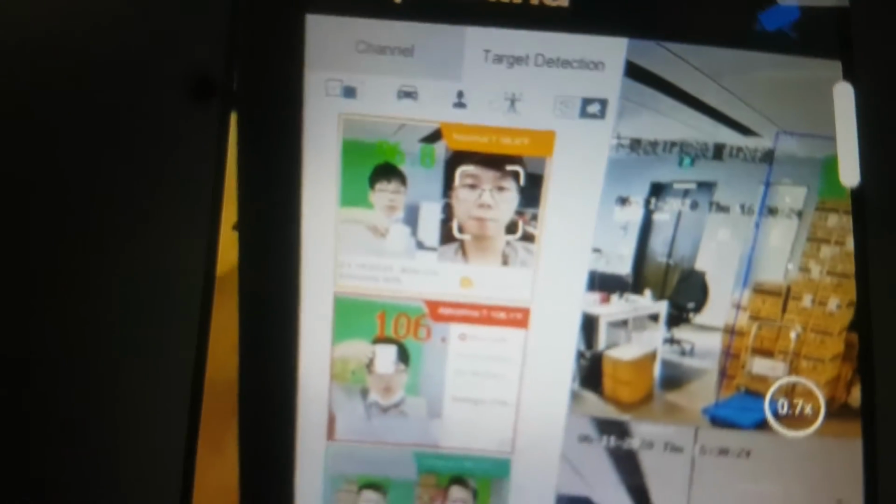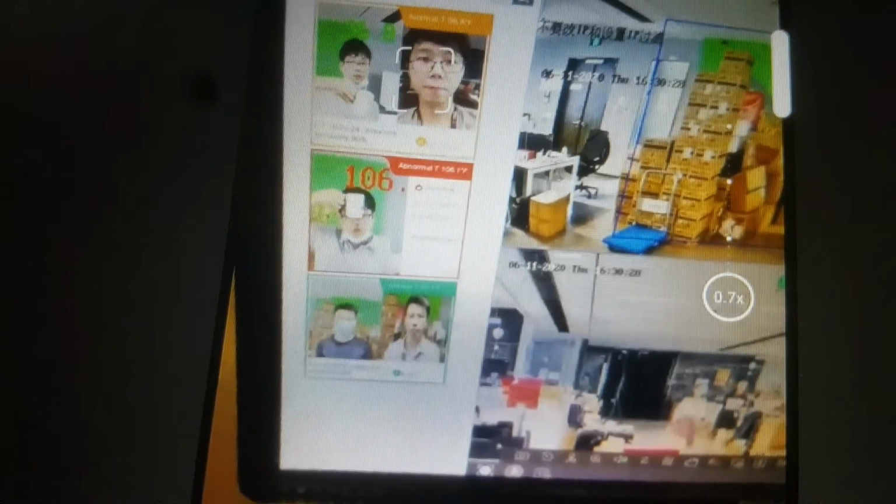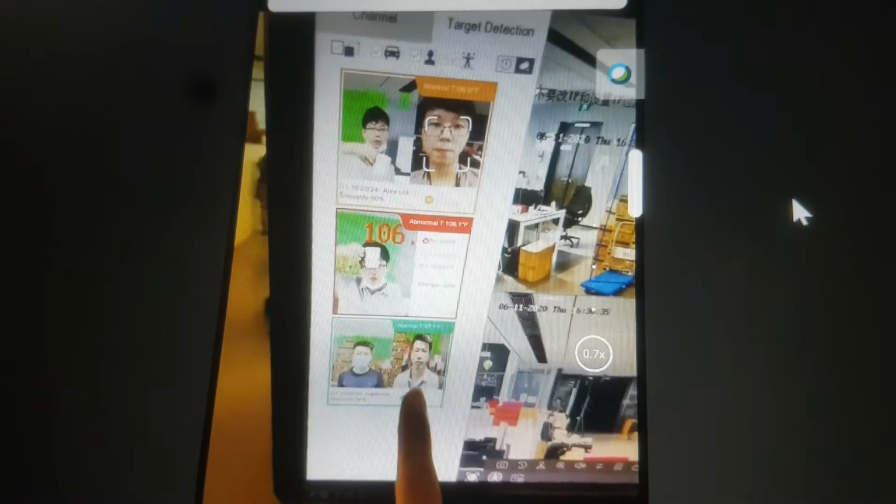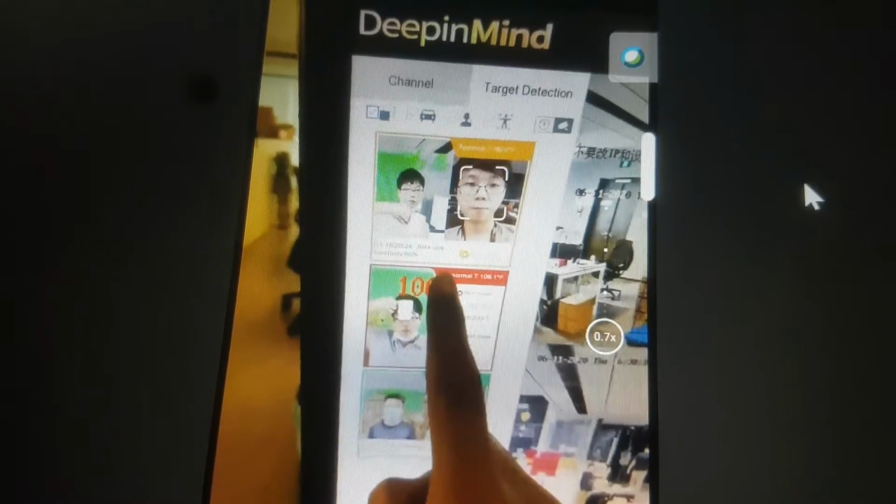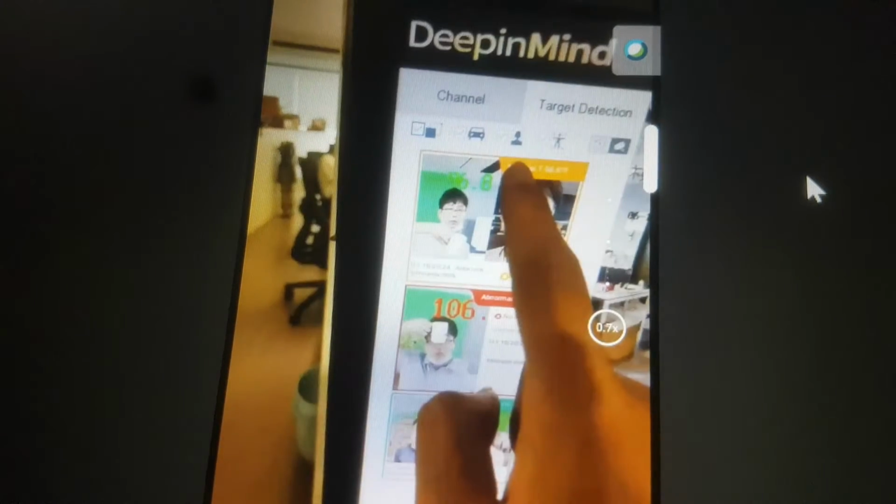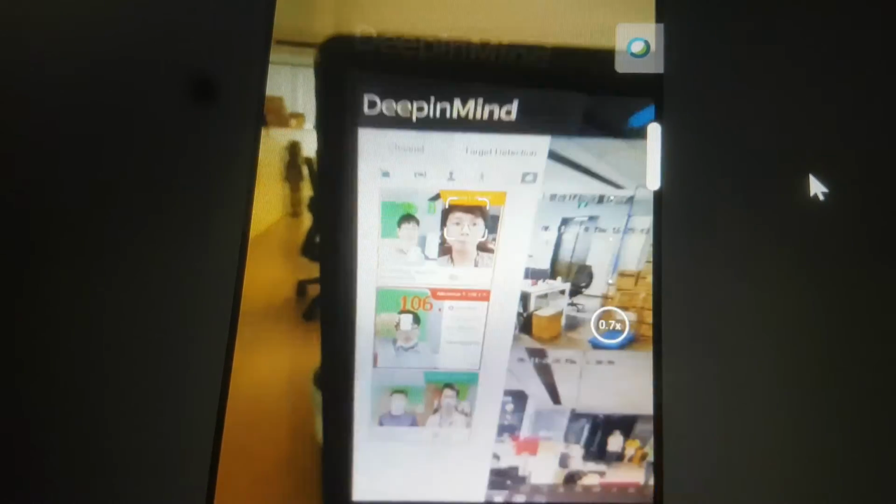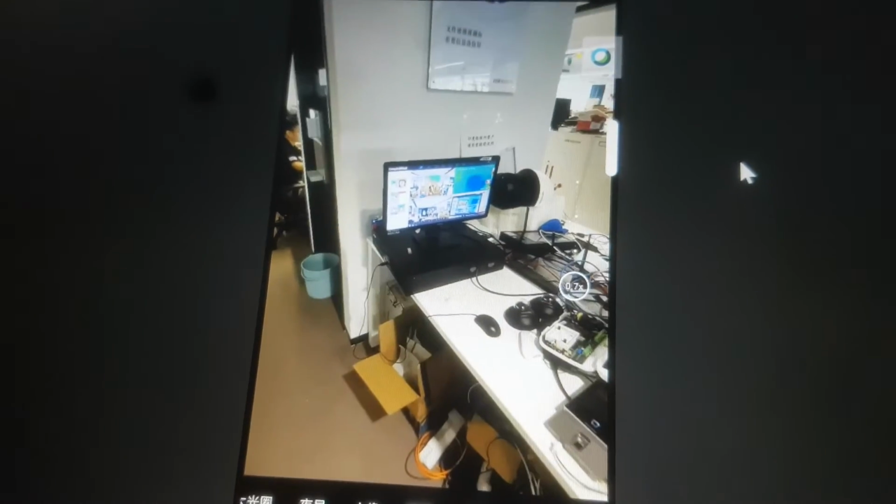The second is for the abnormal temperature. When people wear the mask, we also display it. Wearing the mask shows green color. Abnormal temperature will show red color. And if you have no mask, we will show the normal yellow color. So this is from the NVR side. This is our device locally.